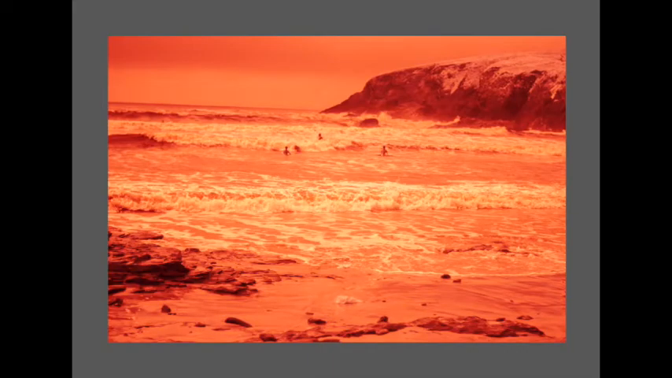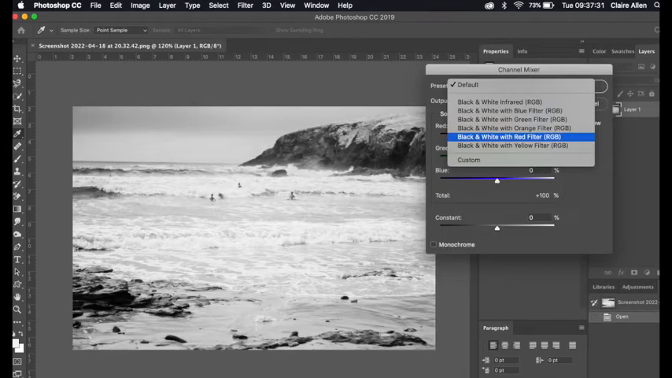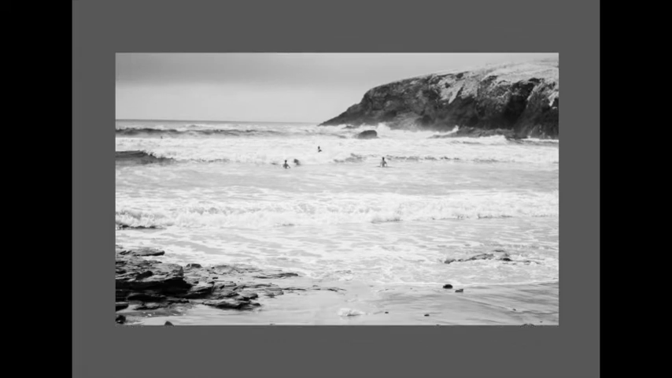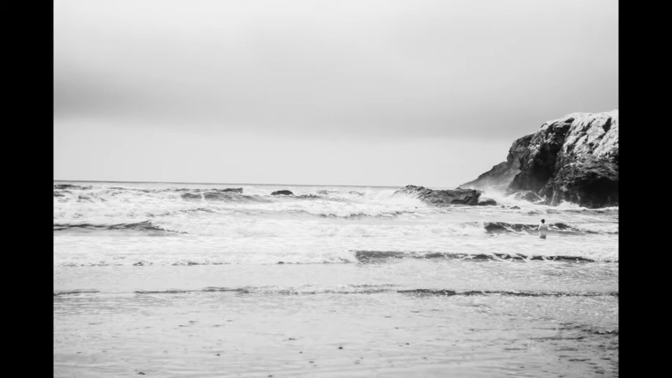So my usual method of editing to get from how my infrared photograph starts, which is like this, is in Photoshop. You simply go to Image, Adjustments, Channel Mixer, and you pick the one with the red filter, and this is what you end up with. I decided to crop the bottom of this image just to tidy it up a little bit and give it a better weighting. But I'm now starting to experiment with different methods of editing my infrared photography.